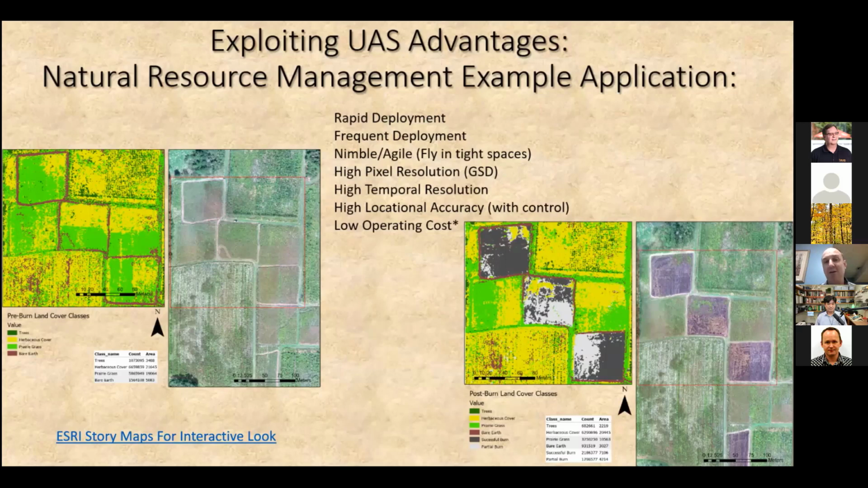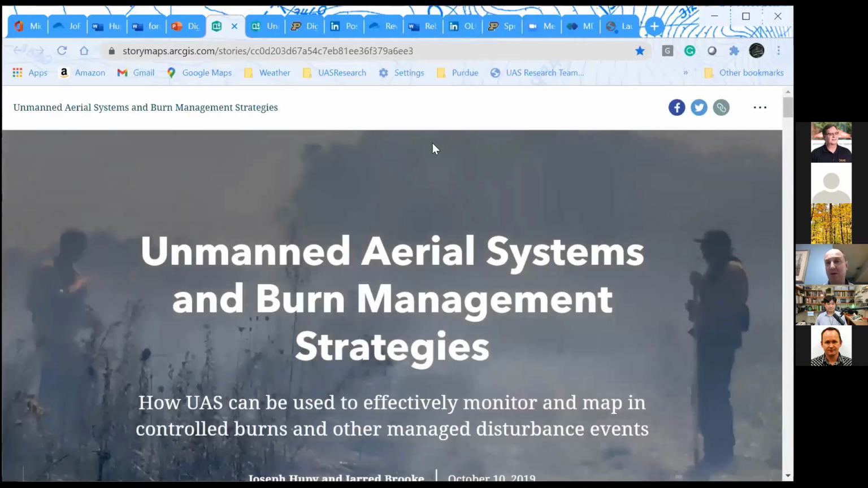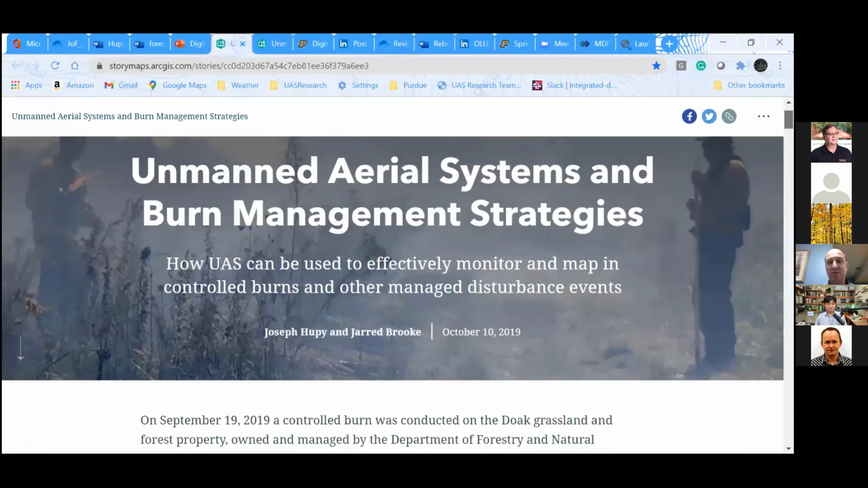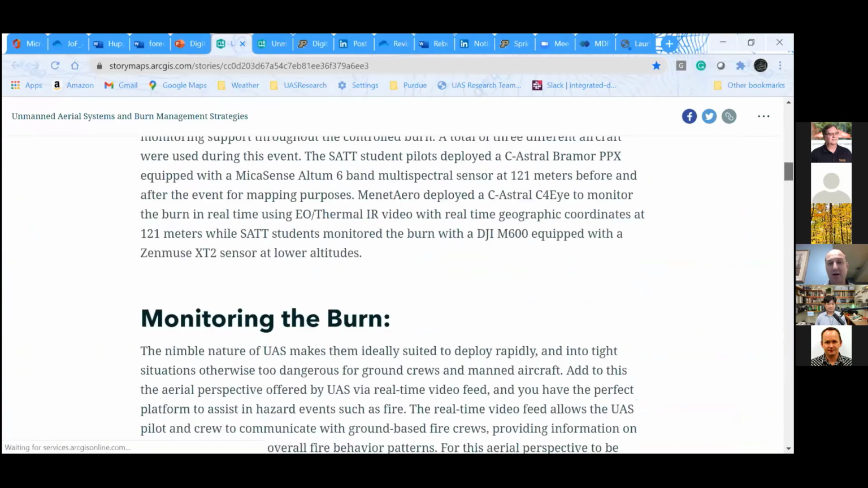And then we were able to fly that area immediately after. Then, using classification techniques, we were able to look at the ground cover in terms of what was burned and what was not. This is something that I have in an ESRI Story Map. I'm not going to go through the map, but in this ESRI Story Map, I more or less tell the story of the burn.